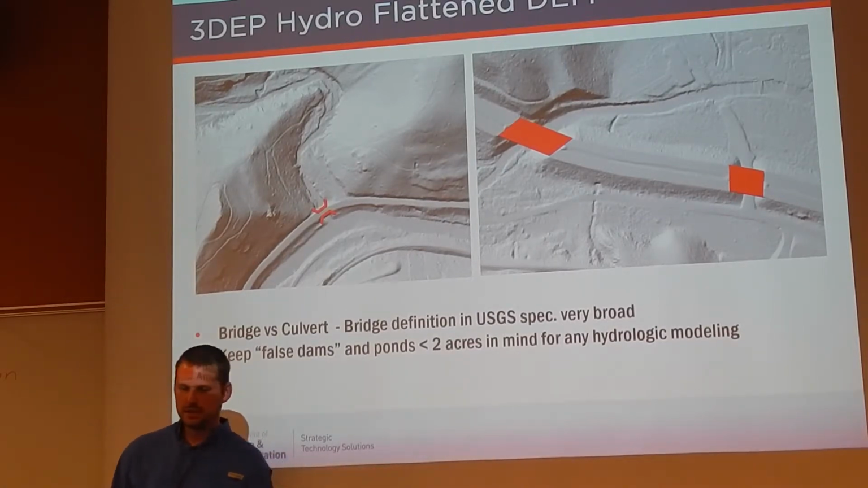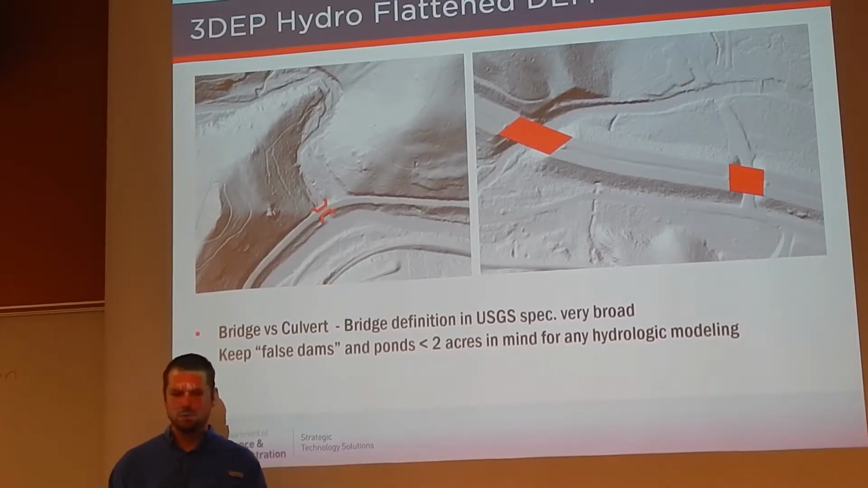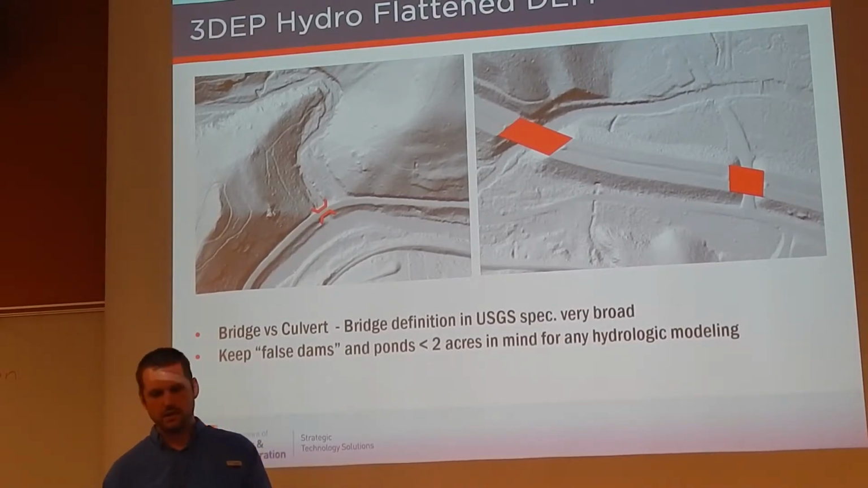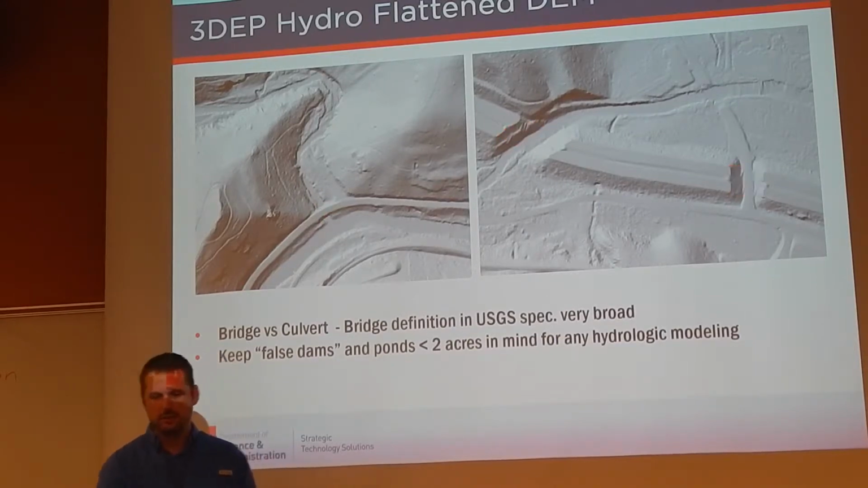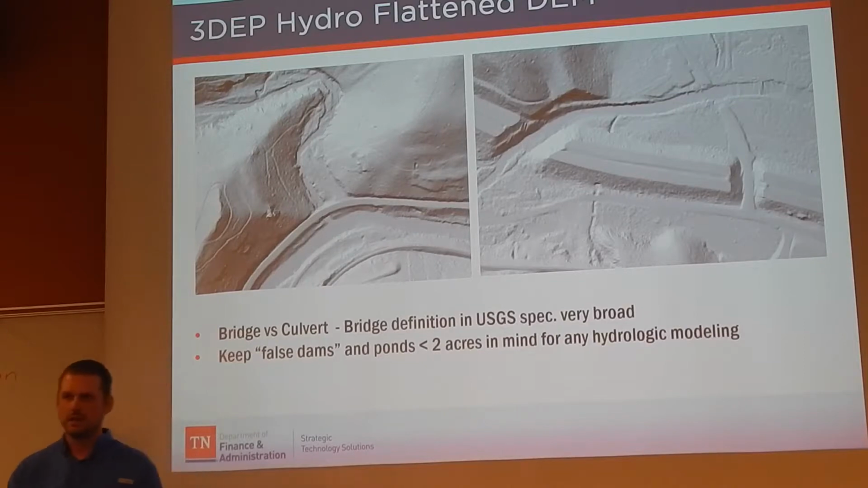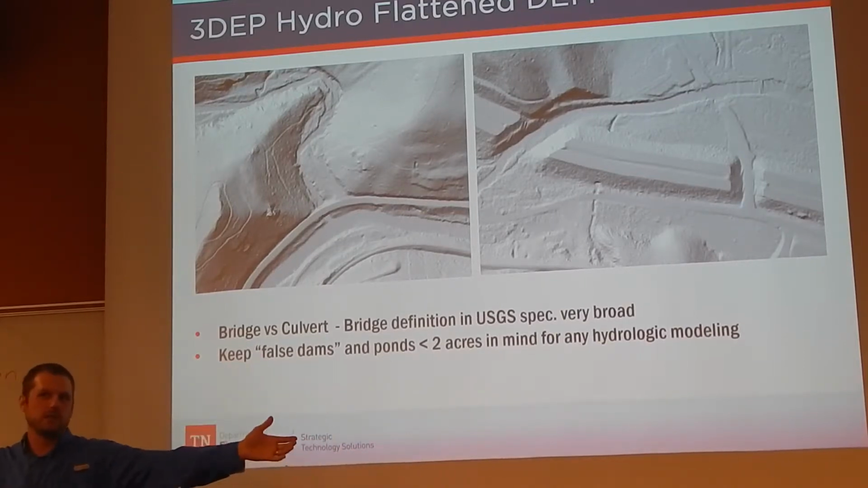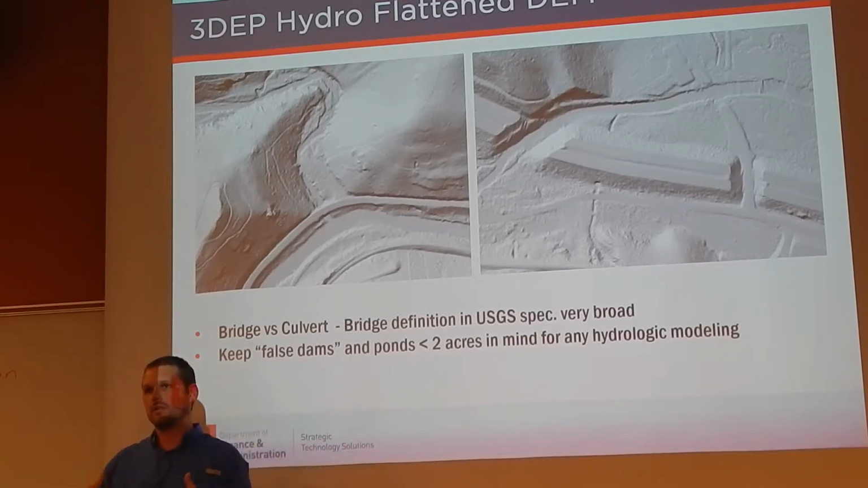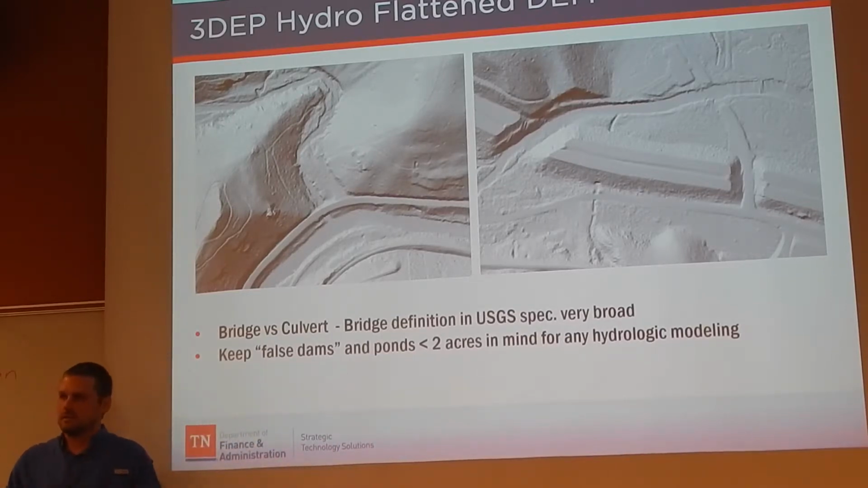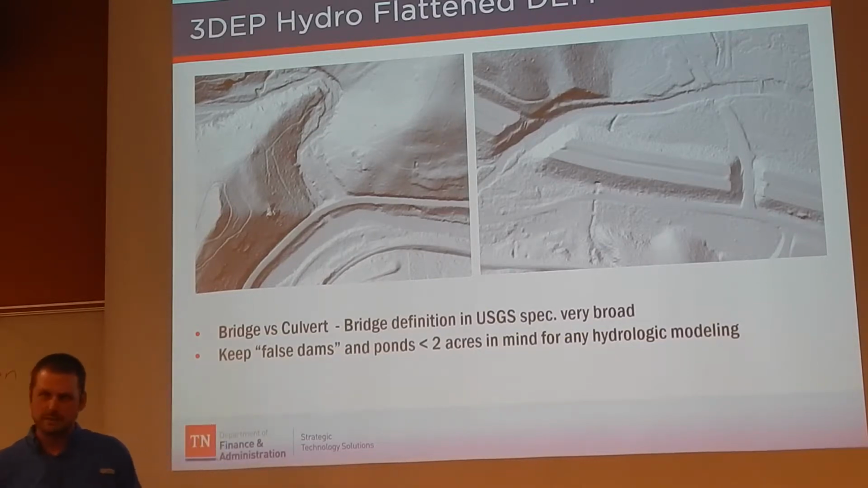So I just wanted to touch on that hydro flattened again. Just the difference between, we've got culverts and bridges here. The definition is kind of broad. We've had some sections when doing quality control on this data. It's a series of, let's say, box culverts that's 150 feet long. Well, they didn't take that out in the processing because technically it's a culvert, it's not a bridge. So that could really affect some hydrologic modeling.